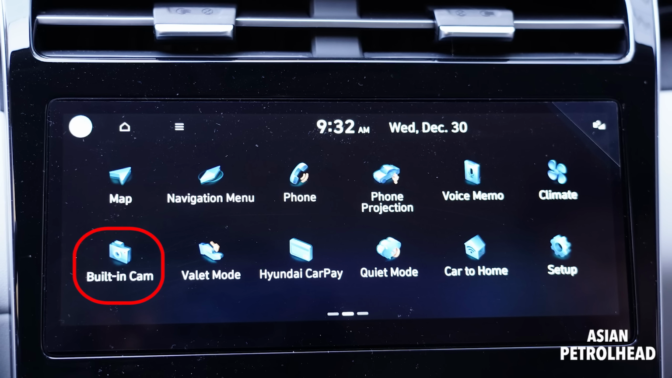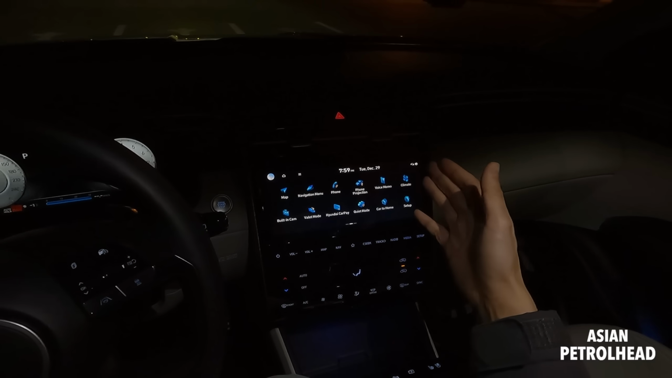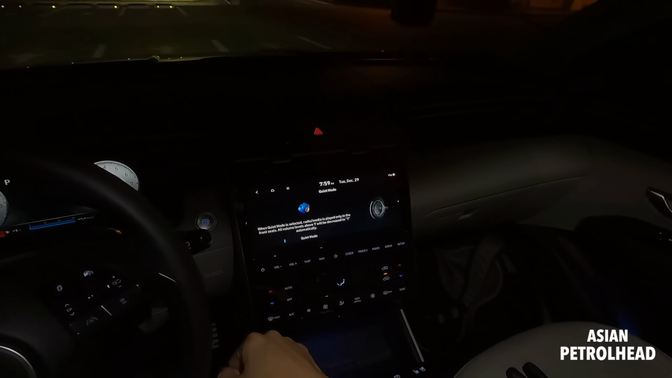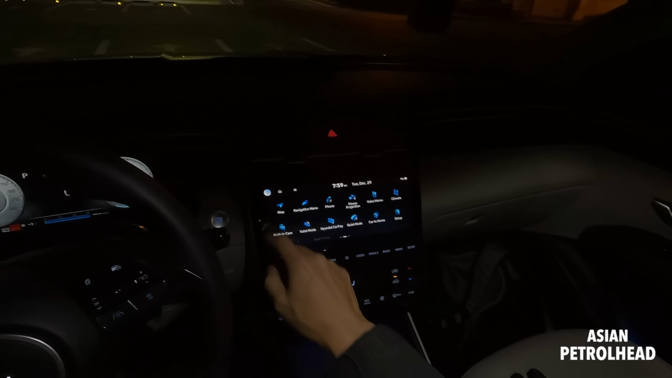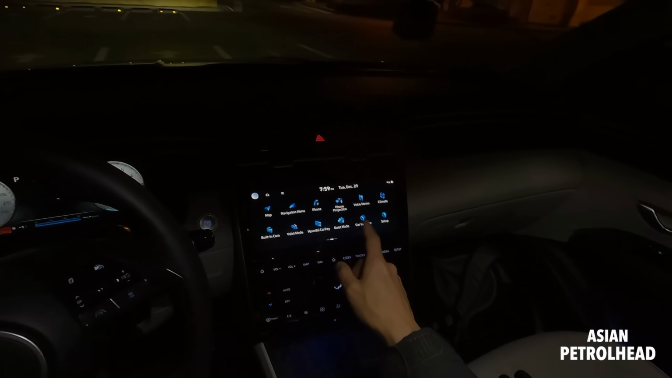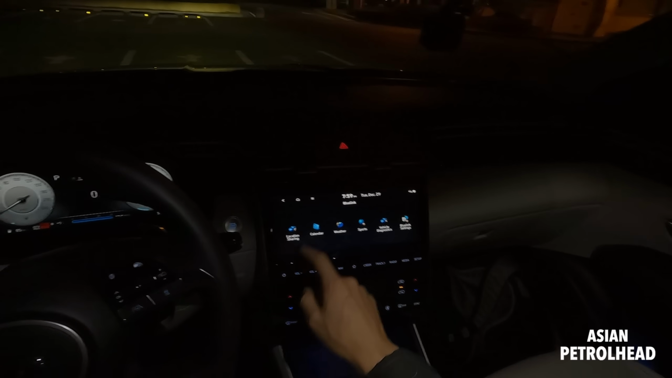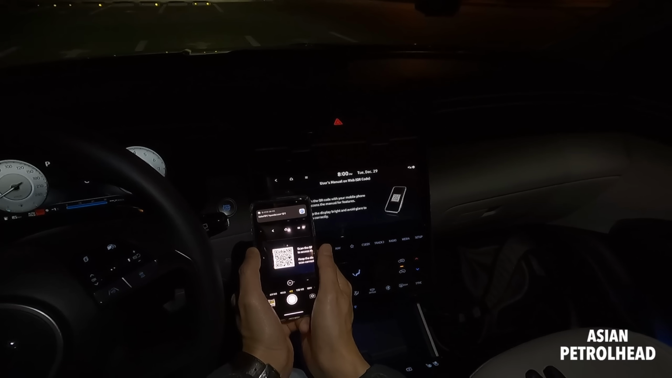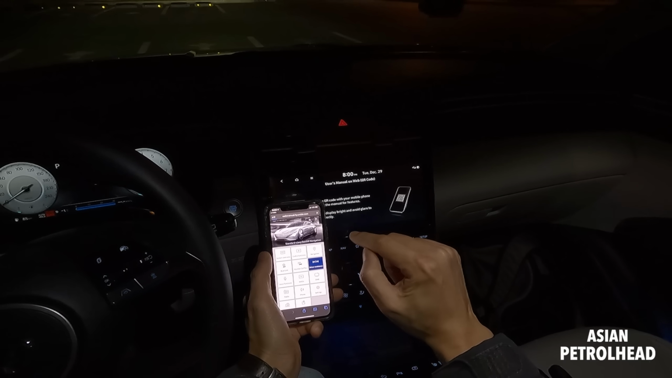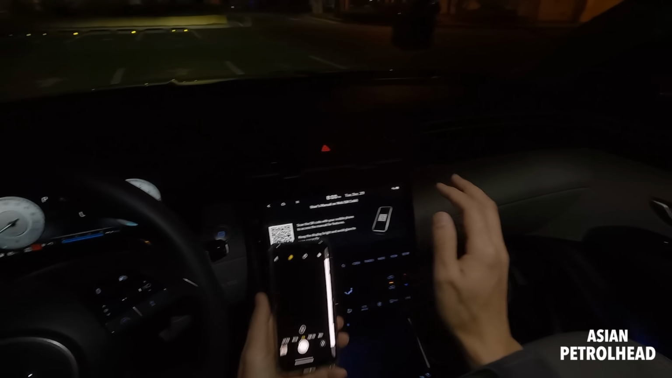So built-in cameras for 2-way black box, you can get it as an option. Valet mode, I'm not logged in. Hyundai Car Pay, like Samsung Pay, just drive to the gas station and it will pay for you. Quiet mode, you just press this button, and it lowers volume to 7. So poor guy, you're there just driving yourself. Car to home, it's like car connectivity. I'm not logged in. And sound of nature, Blue Link and everything. So user manual, just show it to your phone and it will show all the options for the manual. So let's say driver assistance, and it will tell you with video and with text. So that should be very nice.